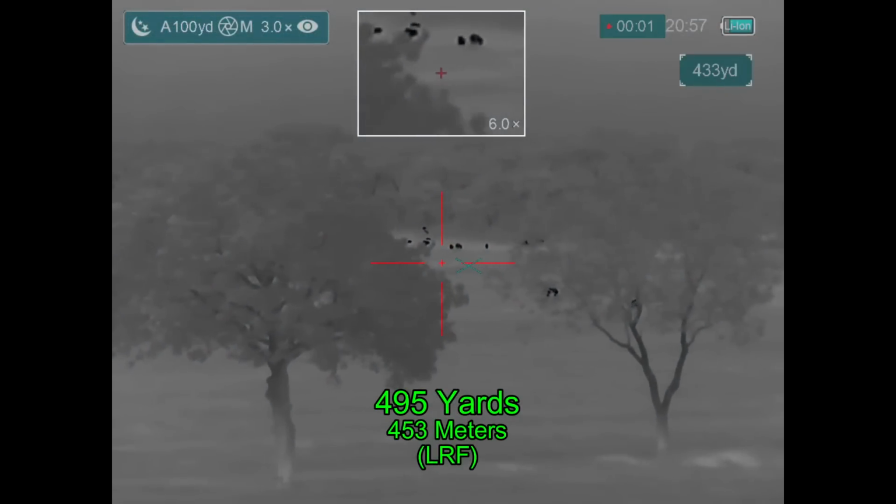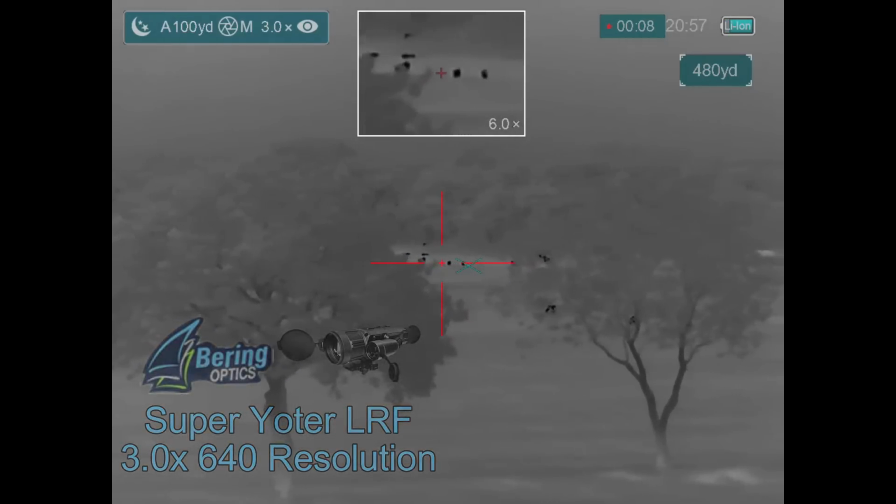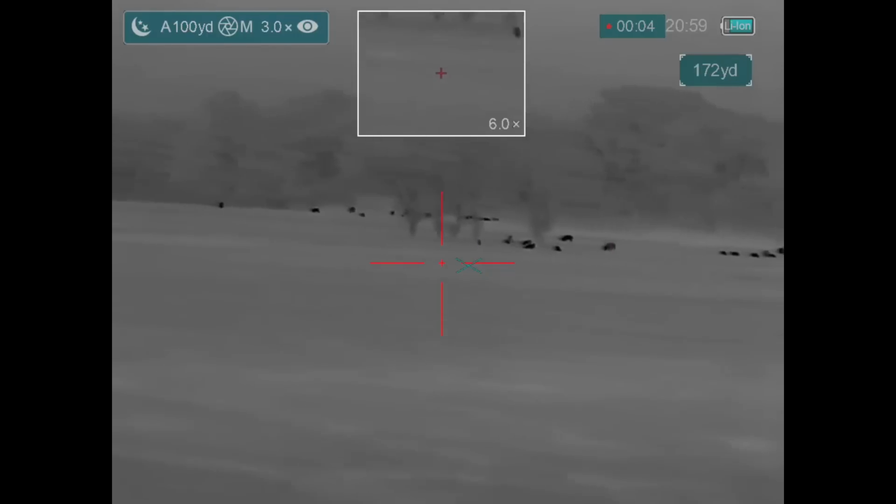And this is me starting my stalk. The hogs are at 495 yards, according to the Bearing Optics Super Yoder LRF. And here I am making the approach on the hogs. I've only shot hogs on this property one time previously.